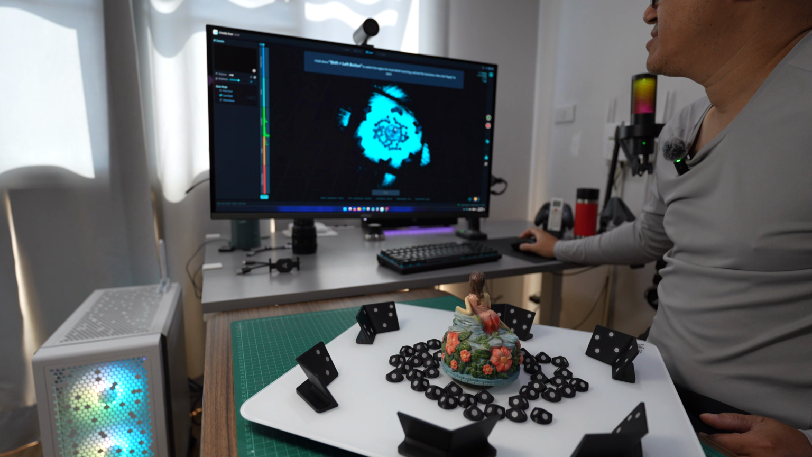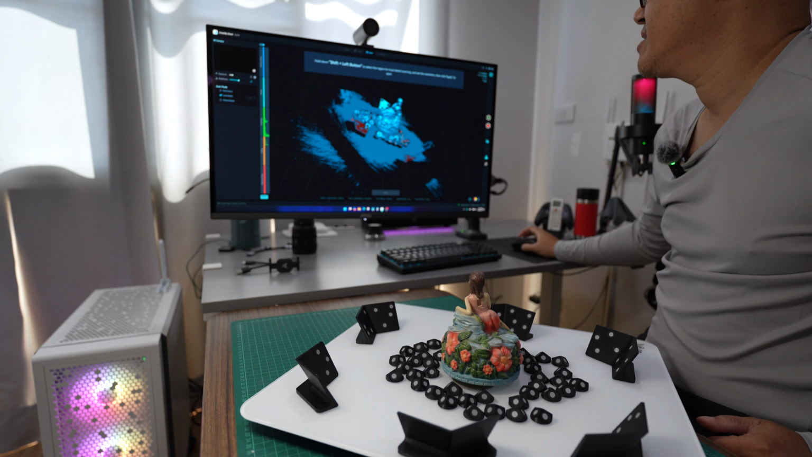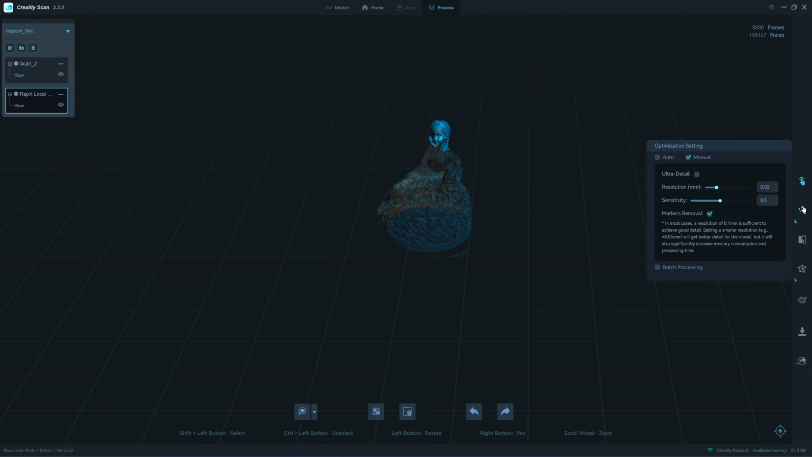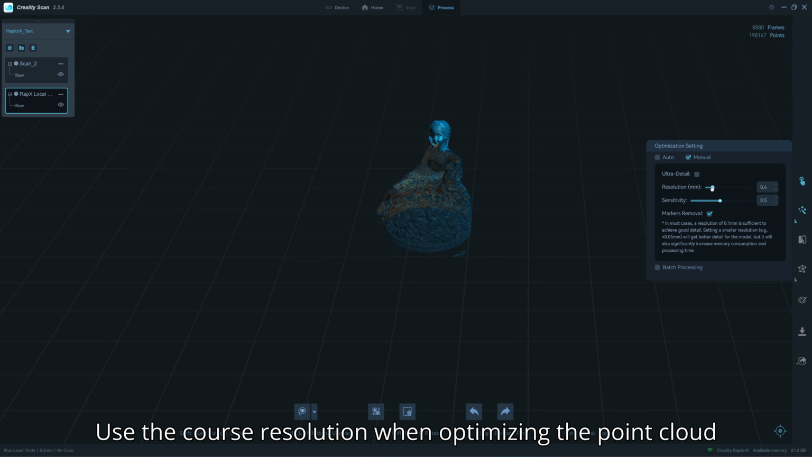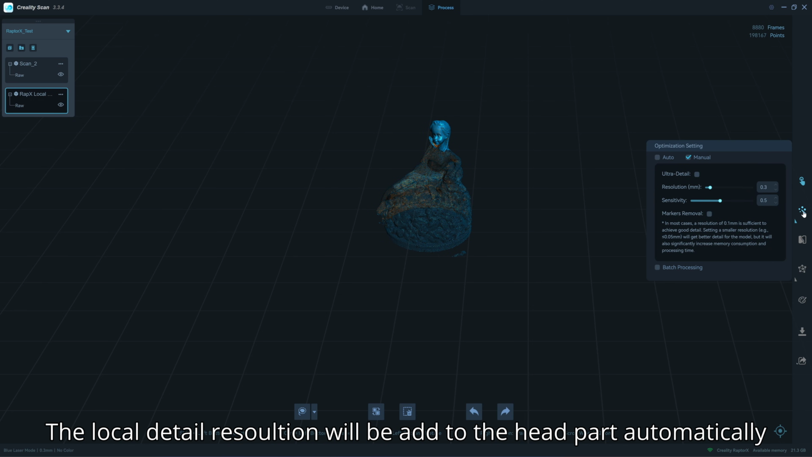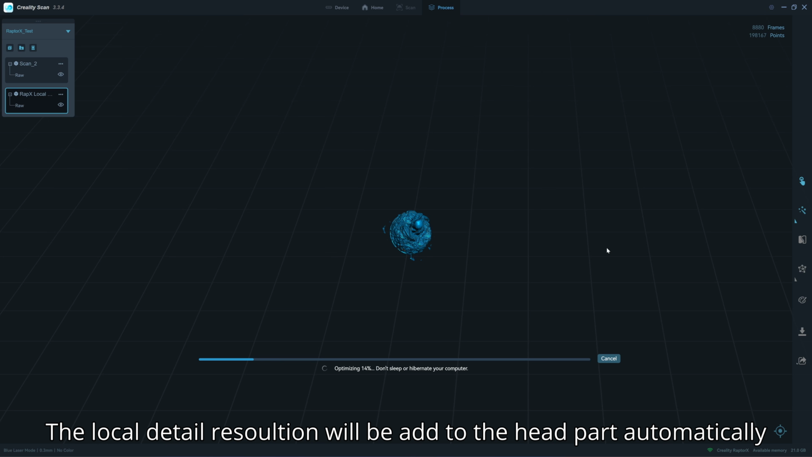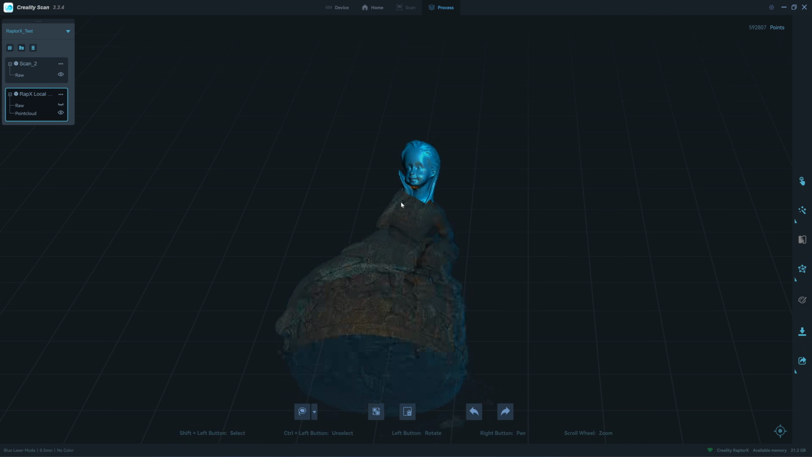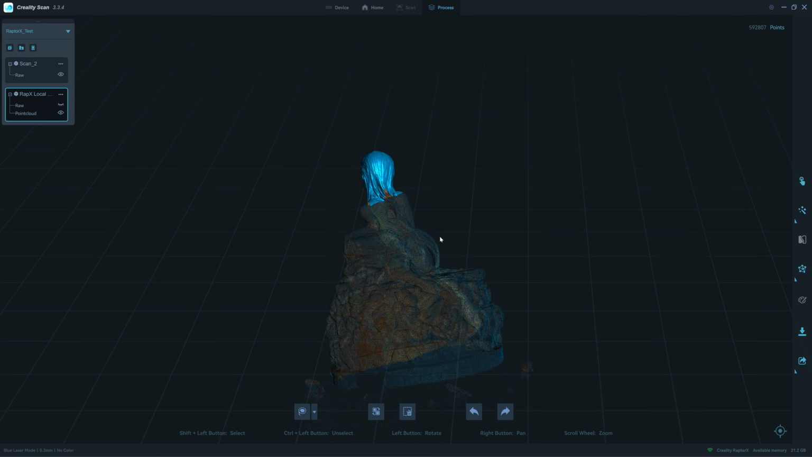So local detail is the concept where you scan the overall model, then you make a final detail. When you are optimizing the point cloud, use the higher resolution value of 0.3, and it will give more detail, 0.1, on the head area. So you can see here that the head area has a higher detail.